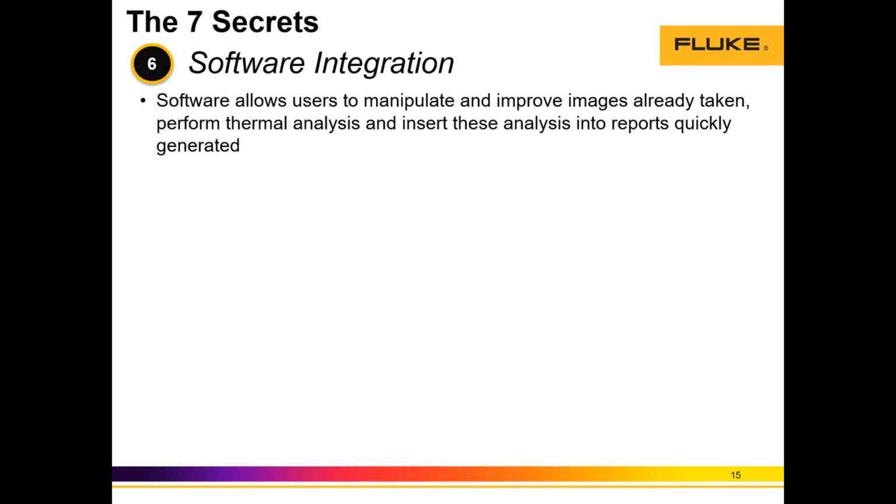So we can change the palette color, we can change the emissivity, we can change the transmission factor. We can actually even change the manual versus auto mode set up on the camera. There's only one thing that we cannot change through software, and I think I mentioned this before, which is the focus. So it's critical that we have a good focus, and I think we mentioned this in secrets 2 and 3.